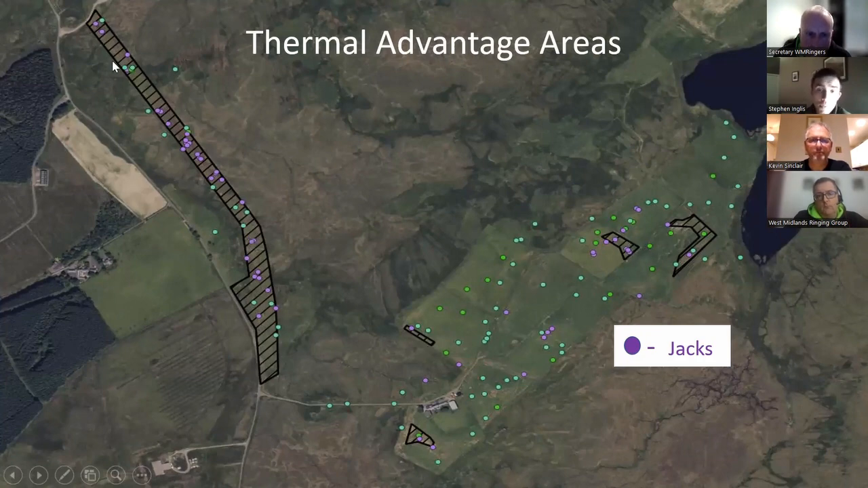Across a lot of it, we've got short green grass, which is quite easy to pick up eye shine, but some of the bits are more rushy, a bit more rank, and that's where the heat signatures stand out a lot better. You do still need to work them to get that heat signature to stand out, but it's far better. So if you look at these hatched areas, that gives you an idea of some of the birds we've caught that we might not have caught in the days before thermal.